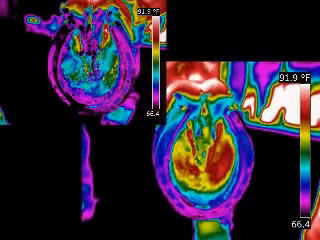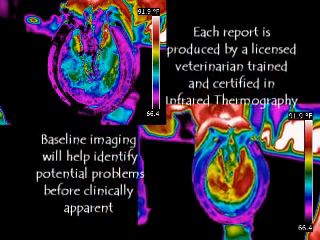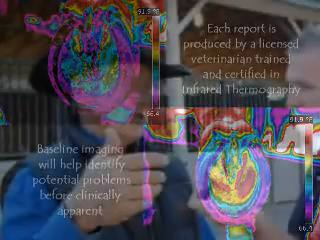Even as a layperson looking at the images, when you first showed me, before you said anything, I could tell where he had created more heat in his body, on his back.